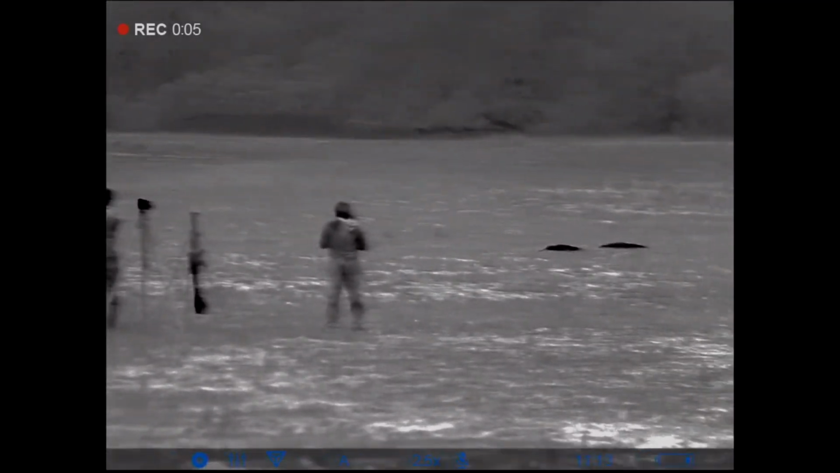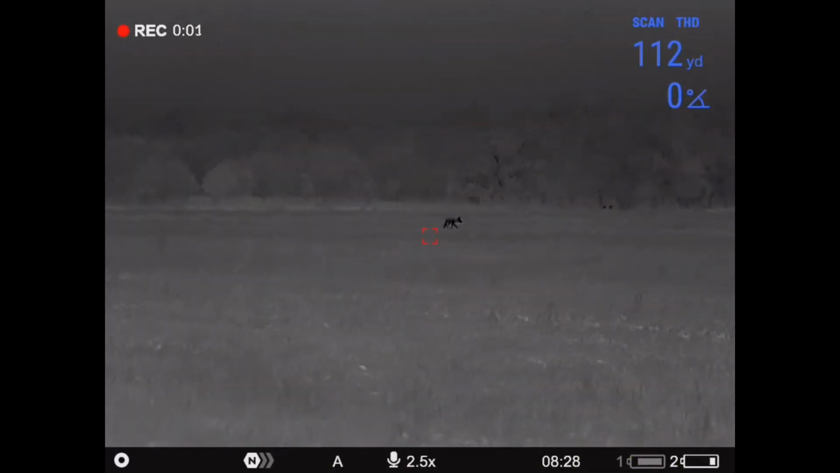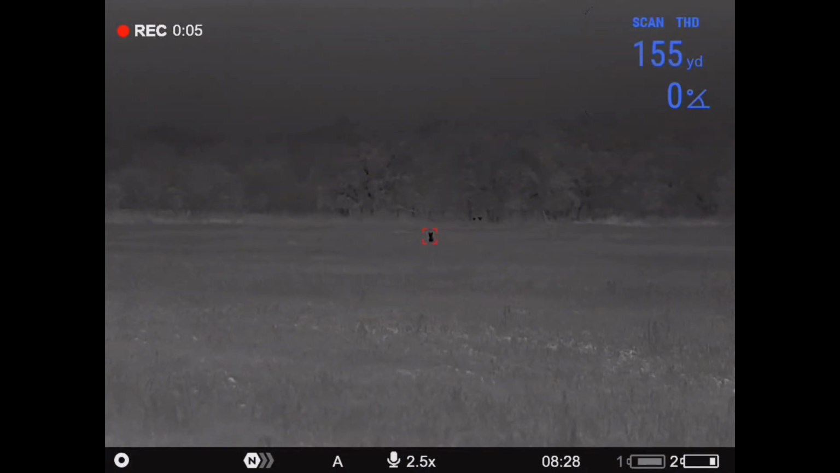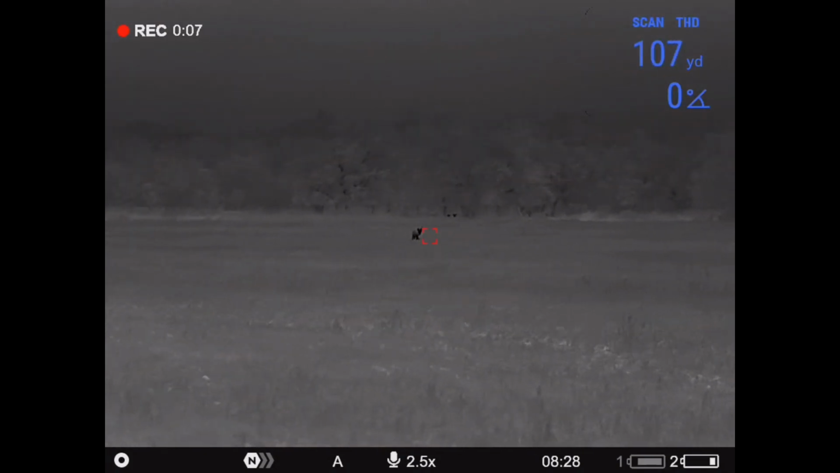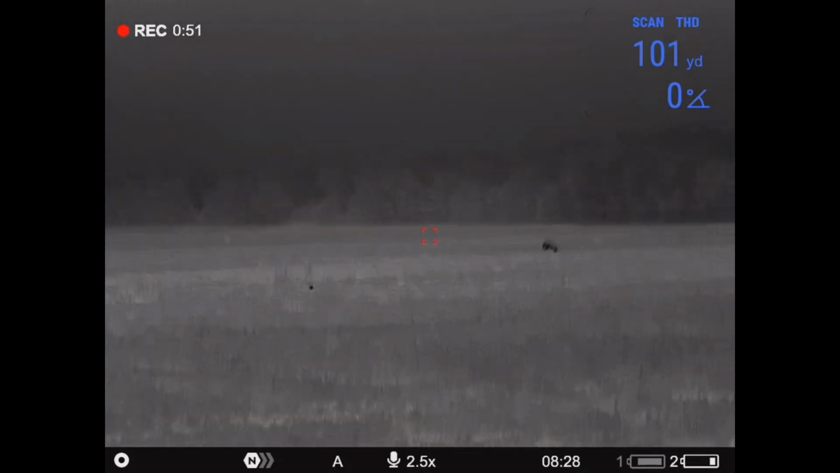Pretty standard, so the Accolades were similar. They had adjustable pieces. I like the look of them. They look like your traditional binoculars. You have the eyepieces that actually pull in and out, and then you have focus for every eye. So if your eyes are a little different, you can focus that picture perfectly for every eye, and then you have your main adjustment focus for your thermal image on the back end.